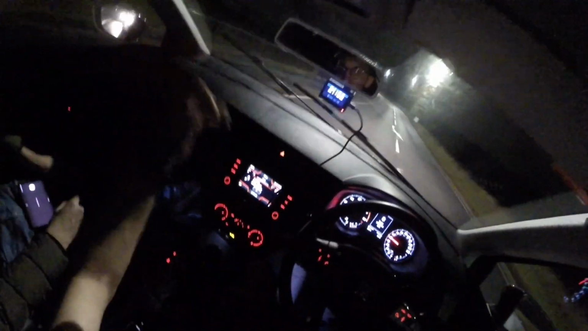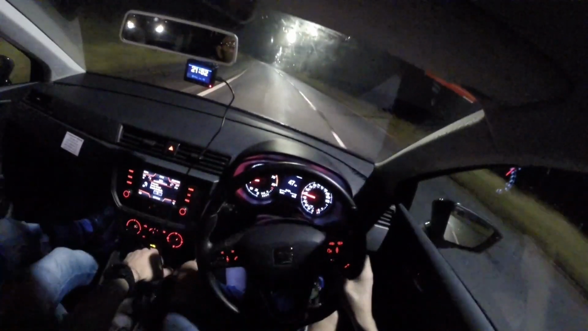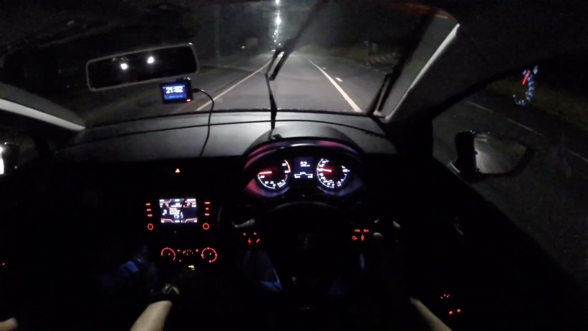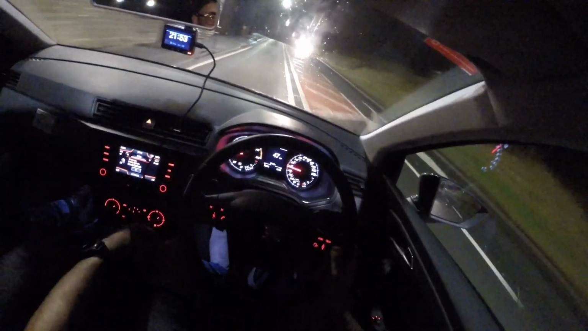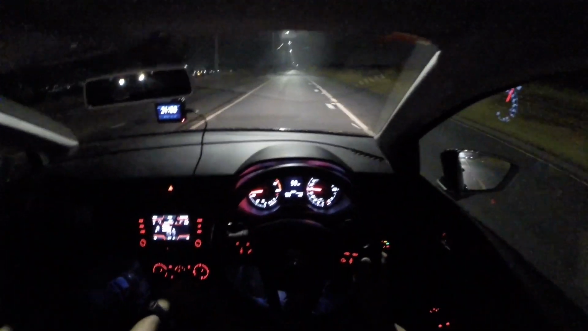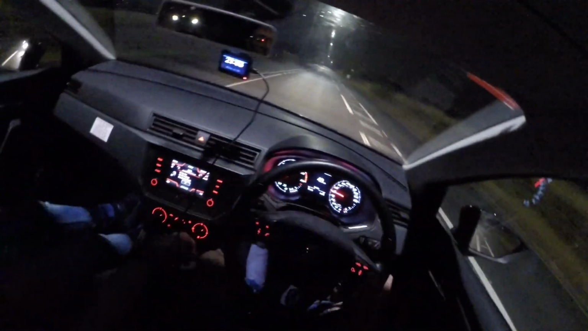Outside temperature's gone down to 4 degrees, if you wanted to know. It's raining, so I think later on at night you might get ice. It's quite comfy though. It's a comfortable ride. You could do a long haul drive in this, to be honest. You wouldn't complain.